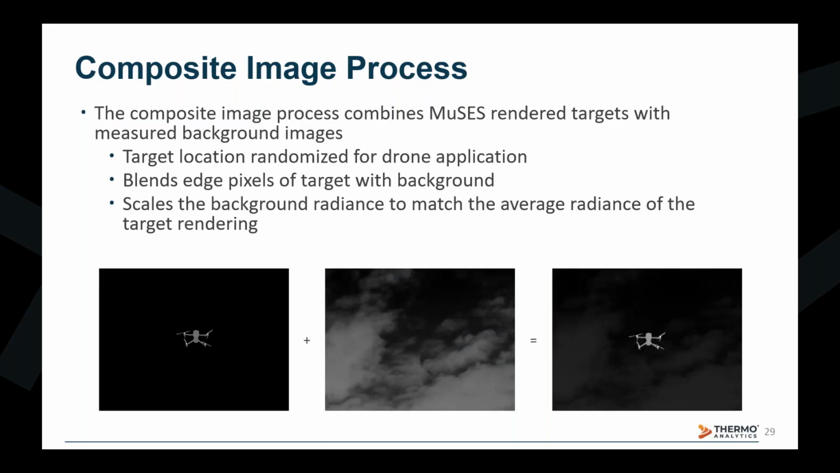We have developed a process that can produce the renderings needed for the dataset, composite them into a background image, and apply the necessary post-processing steps to produce realistic images of simulated drones in measured background images. This process works by first producing a BRDF rendering of the drone model, extracting the pixels of the rendering that belong to the drone's elements, and inserting them into a measured image of the sky scene with blurring and other post-processing steps applied to maximize the accuracy of the simulated scene.